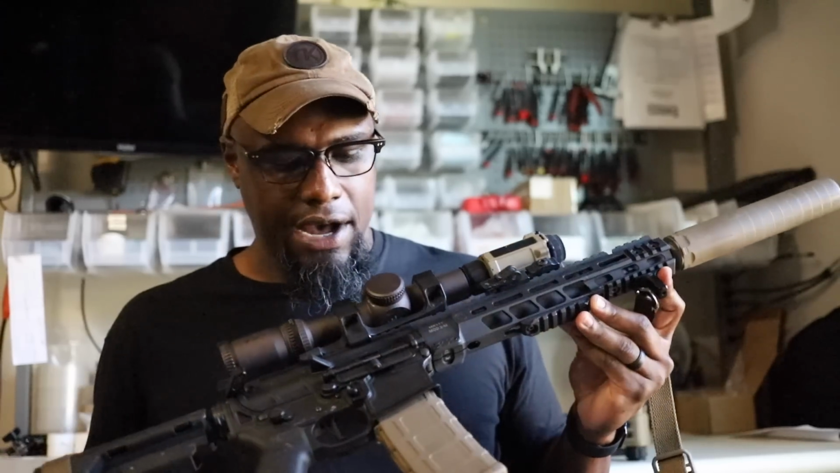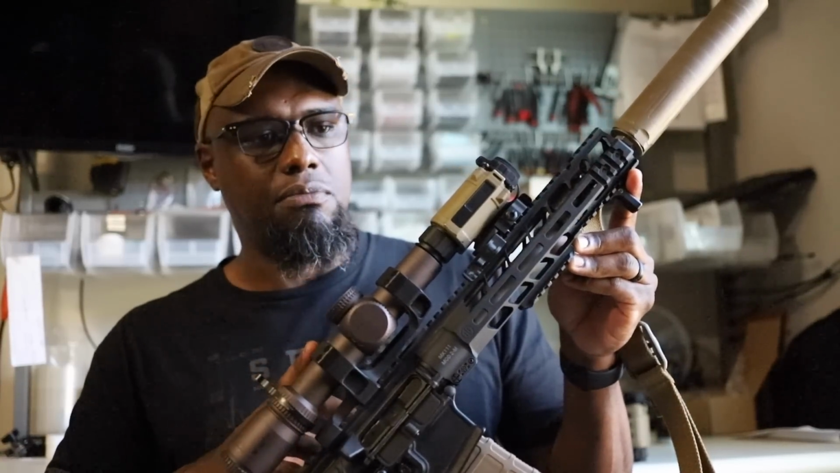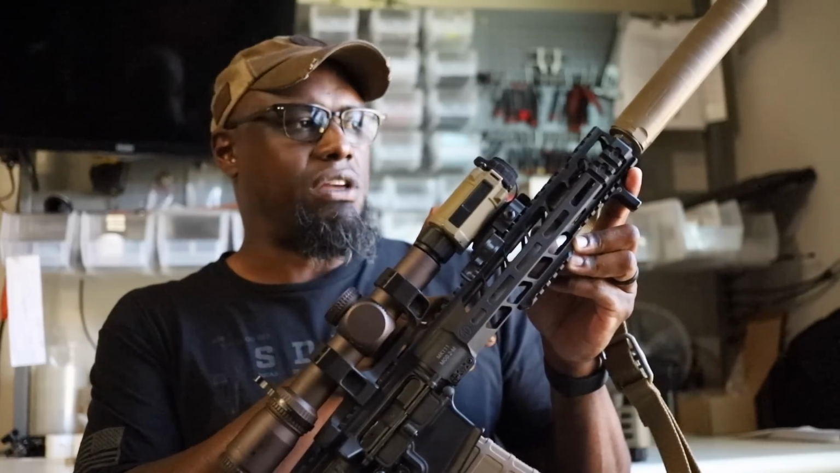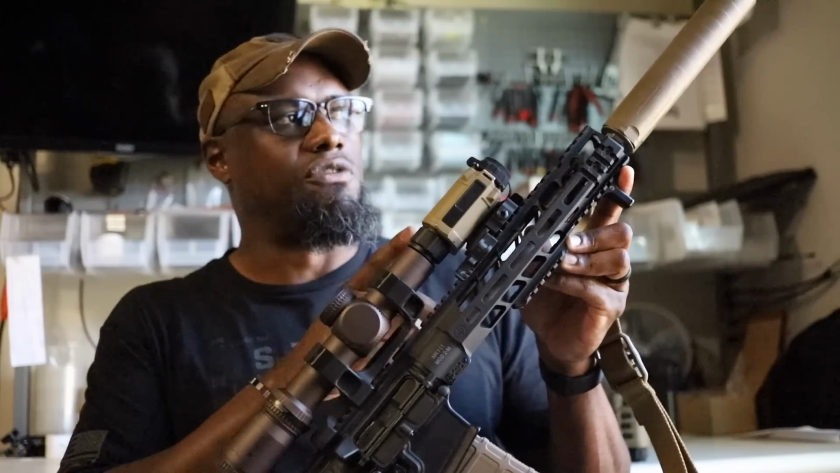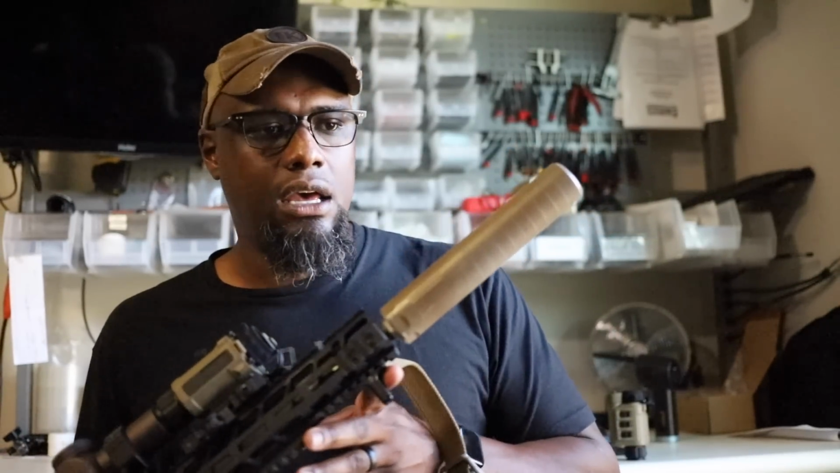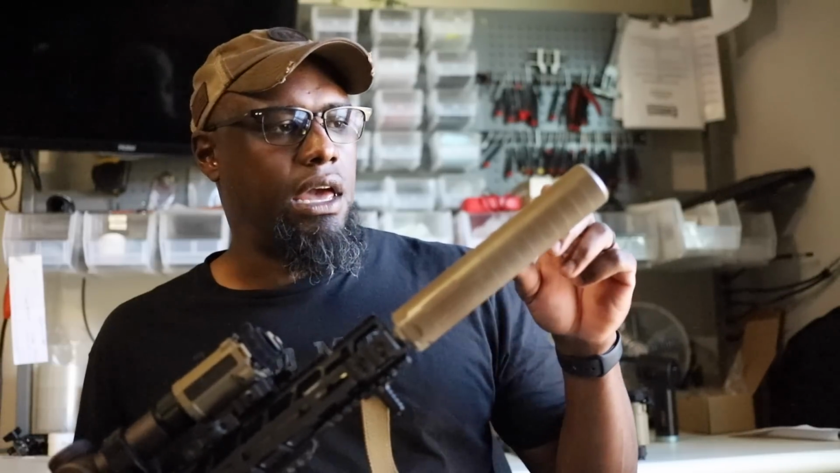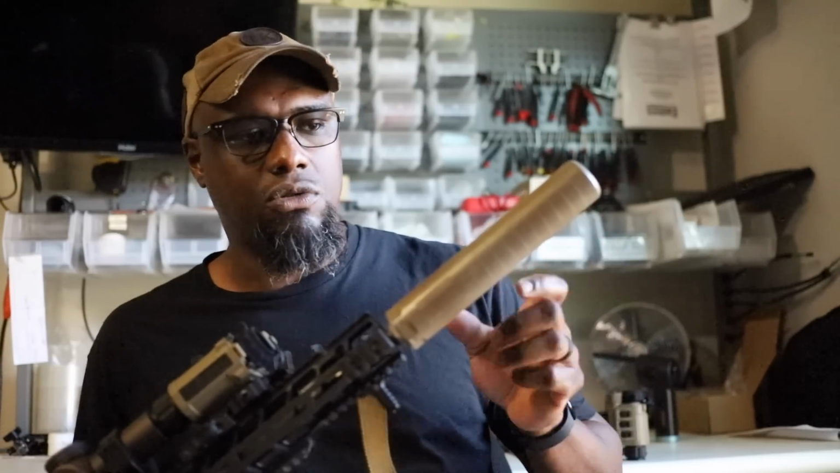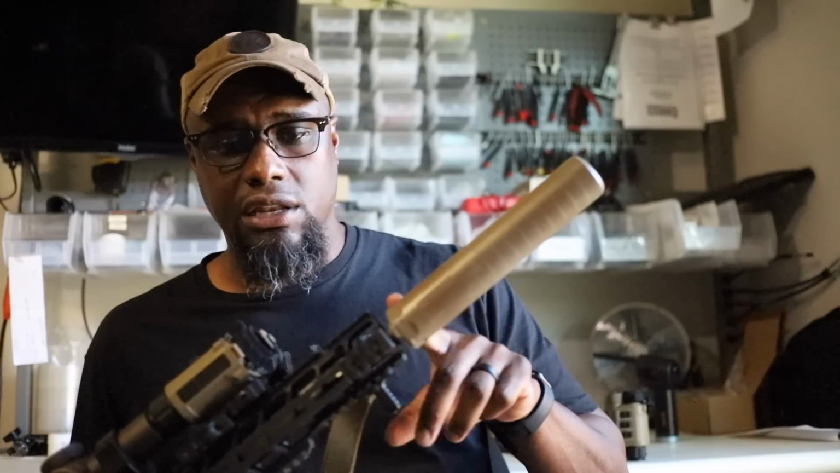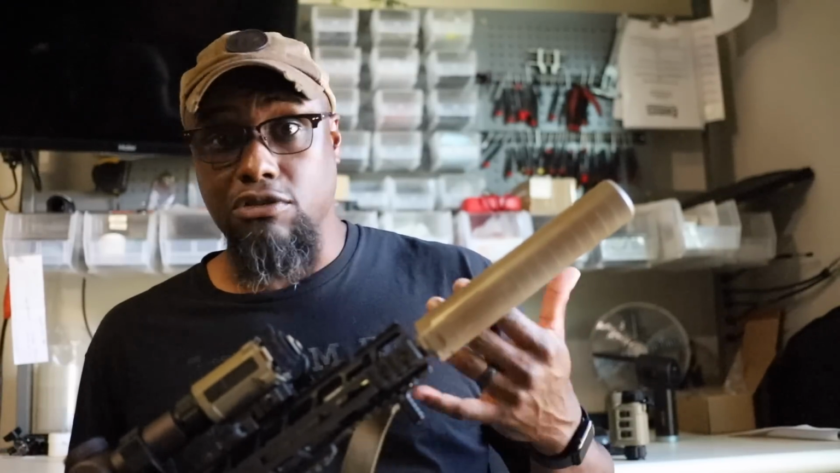But anyways, MK111, we have the Vortex Razor 1-10 with the 34mm mount from Vortex. We have the iRay RH25, which is a 640 unit, 12 micron. We have the Diligent Defense Enticer LTI with their end cap 1/2 inch by 28 and the end cap for the 22. You also have another end cap which is 30 cal, and then the proper thread pitch for our 30 cal setups. I haven't even shot it on 30 cal yet.